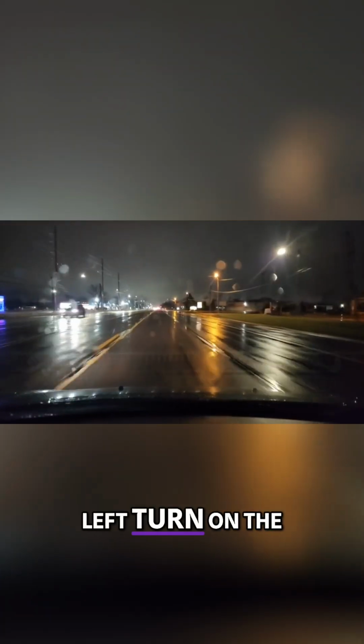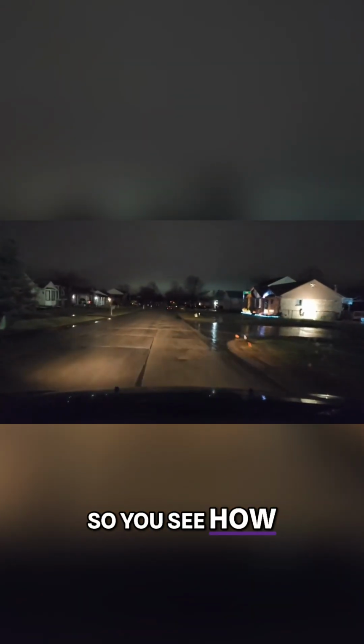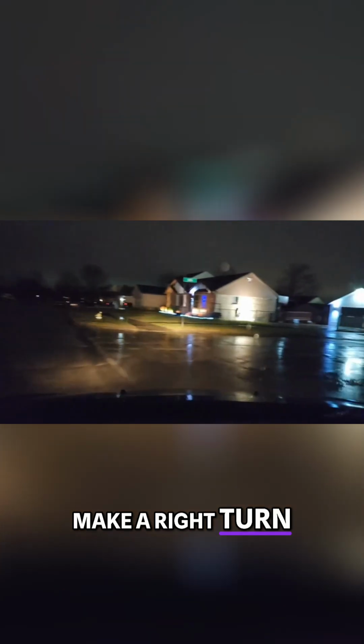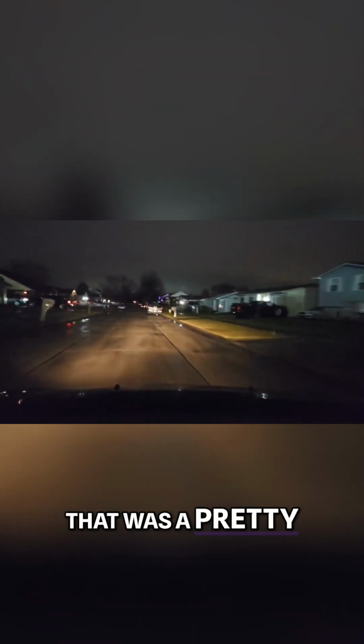I need to make a left turn on the street. I'm going to signal early. Squeeze my brake. I'm going to turn slow. See how dark it is? Make a right turn. All right. And then sometimes I take clients to neighborhoods like this to really work on those fundamentals, those left turns, those right turns. If your instructor's not doing this, they're not teaching you. That was a pretty good turn.